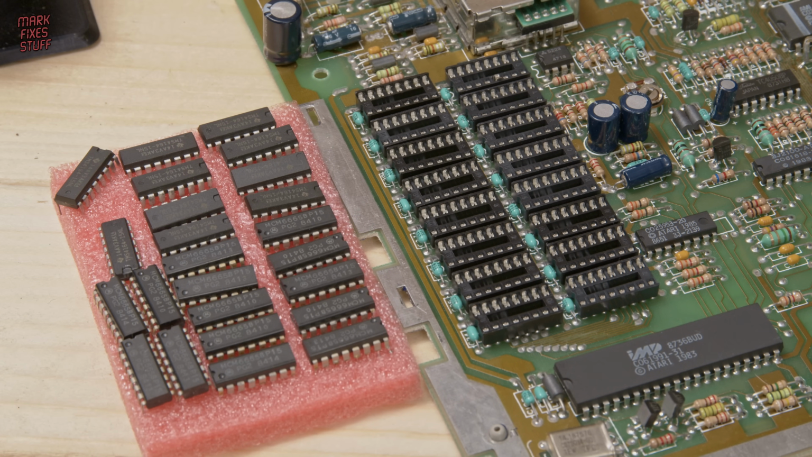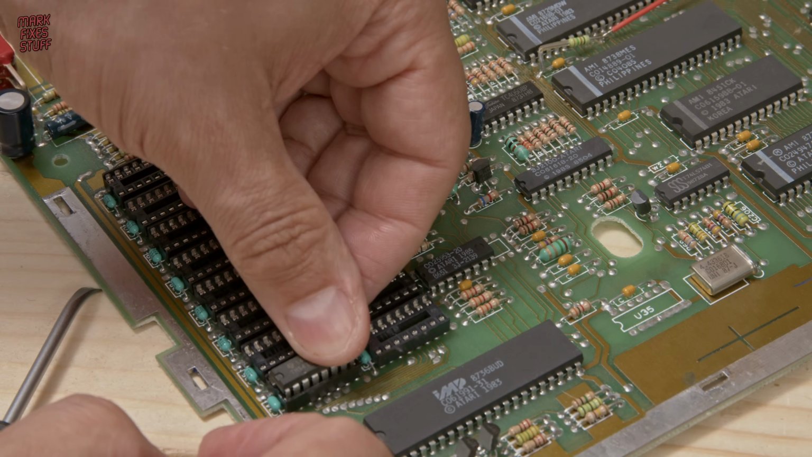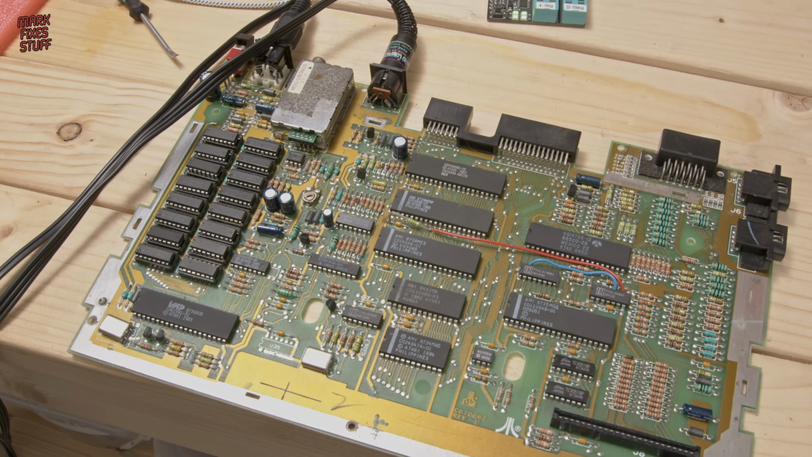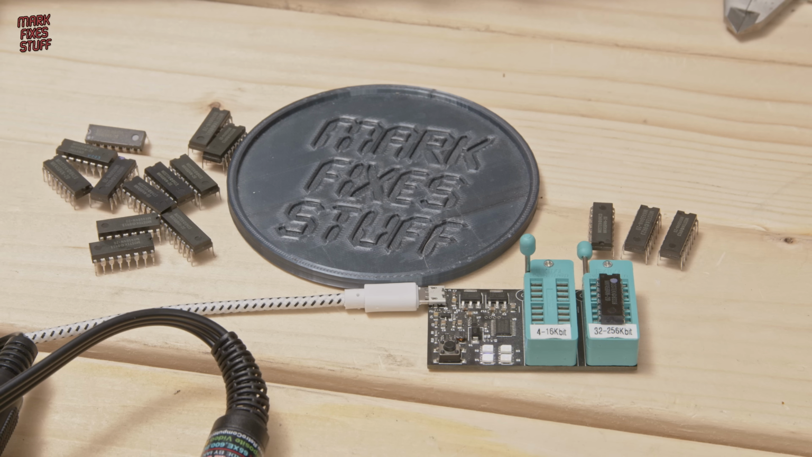Speaking of parts, here's Simon's parts. We're going to pop them into the sockets. And with all the sockets populated with tested RAM, it's time for the moment of truth. But let's delay that for just a second, and let's look at the RAM that came out of the machine.